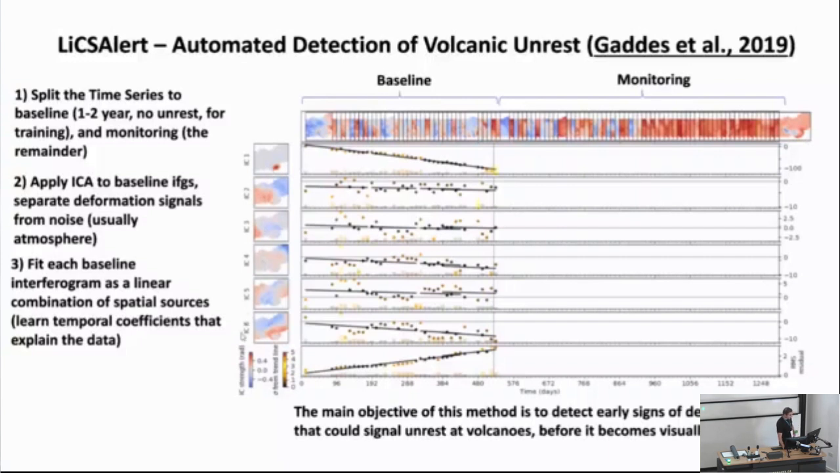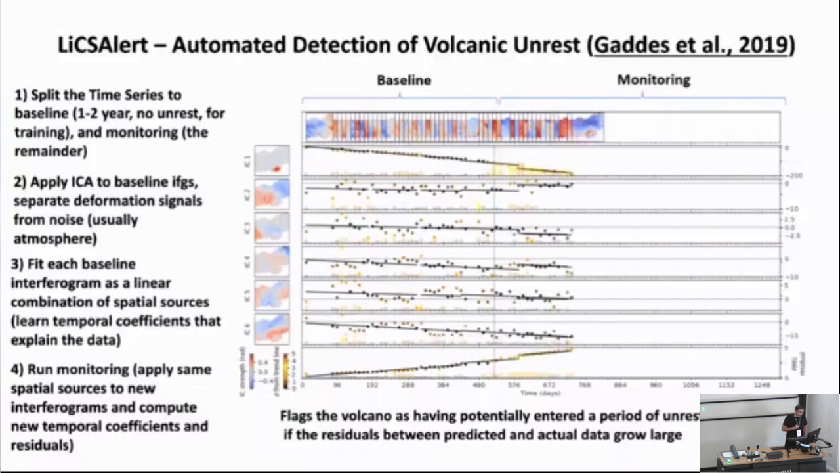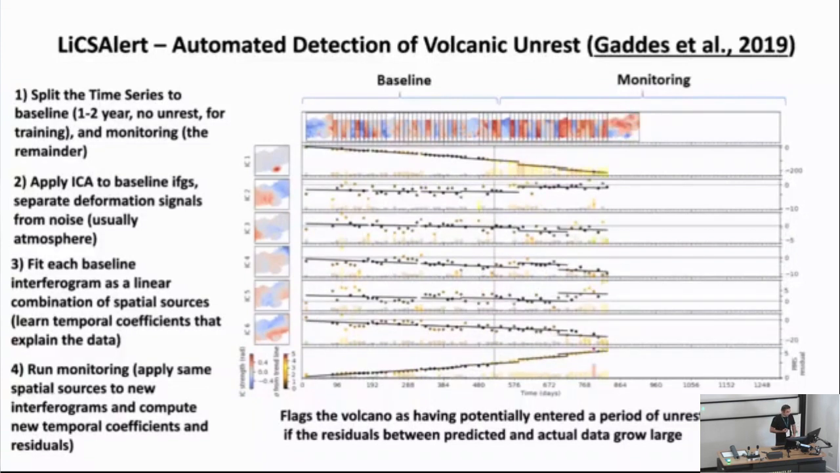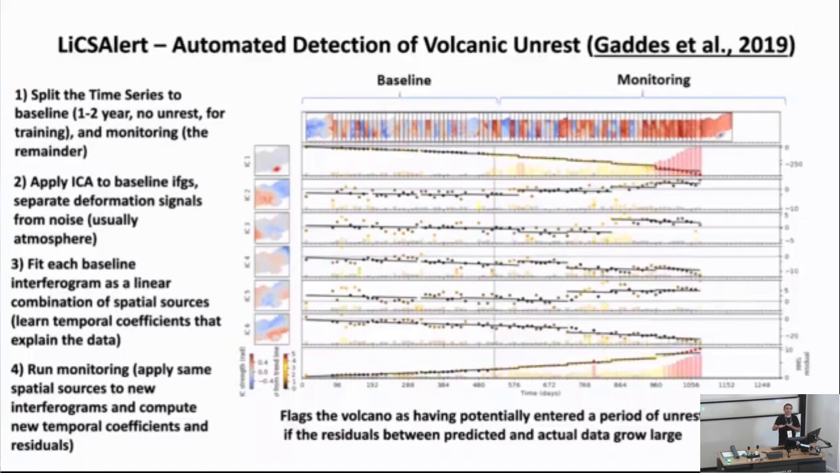And finally, we run the monitoring. We apply the same spatial sources which were obtained in the first stage to the new interferograms. And if the residuals between the predicted and the actual data grow large, this flags the volcano as having potentially entered a period of unrest.